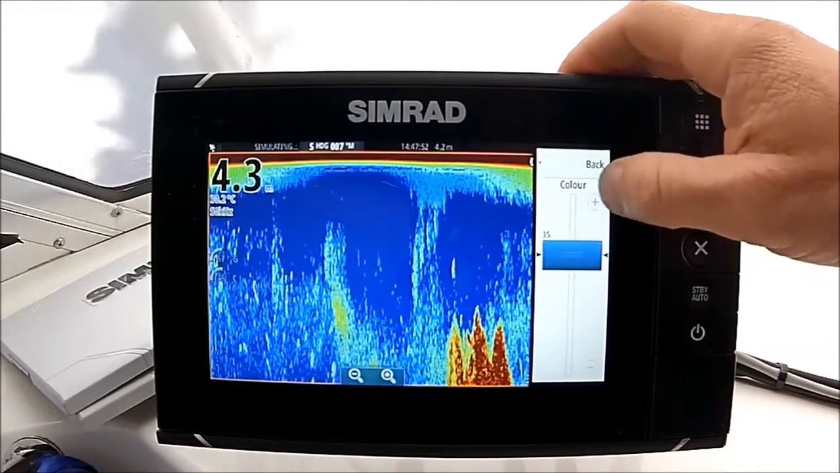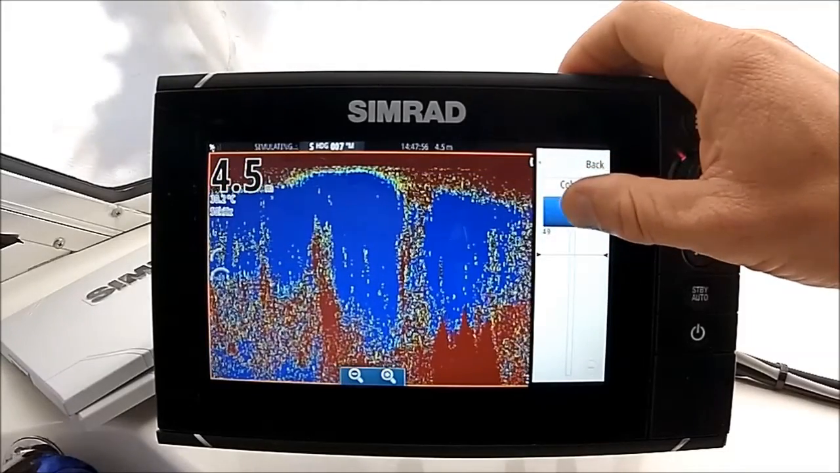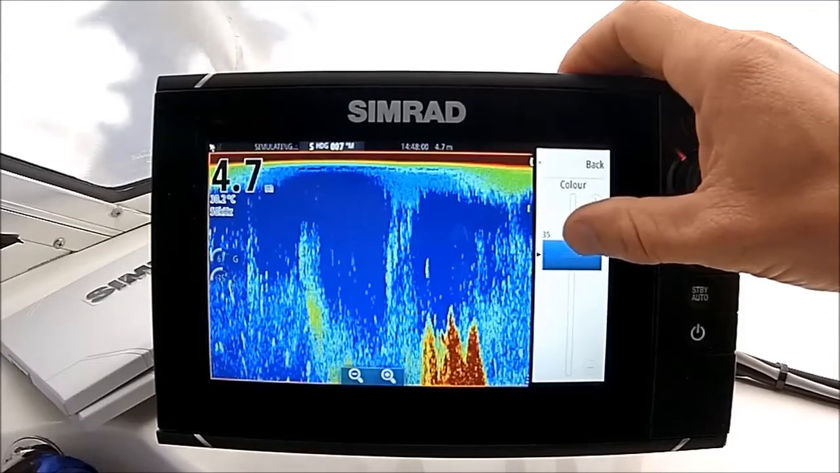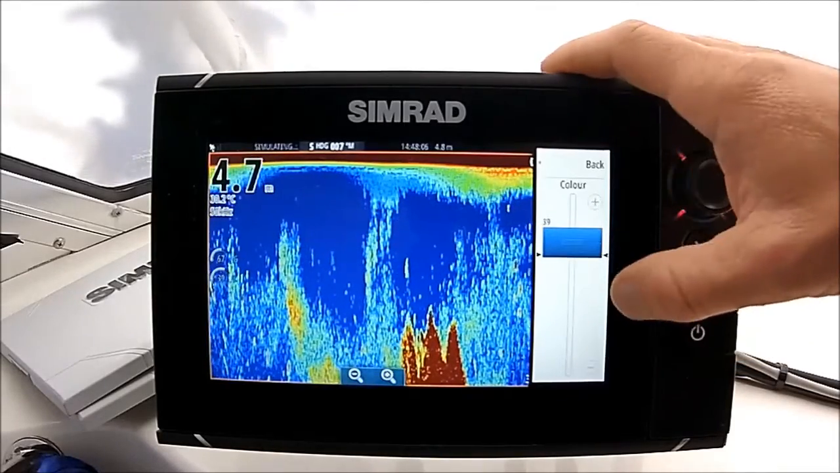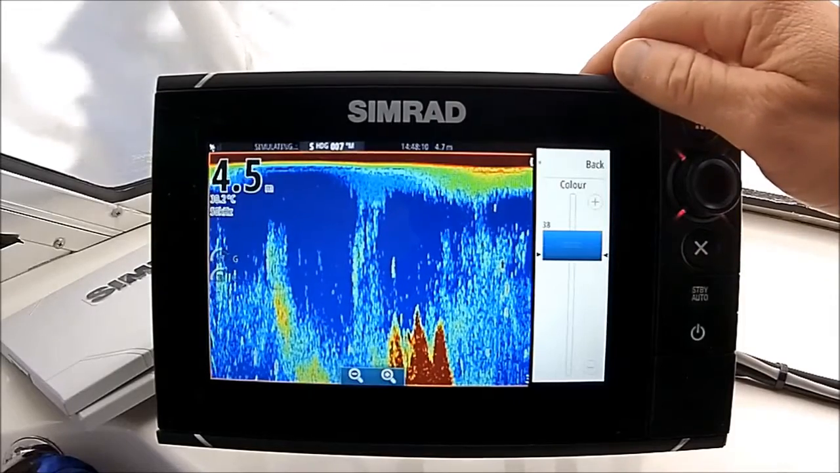Colour's another one. You can crank that right up, and you can see you start losing your detail by doing that. So just coming back down until you're getting nice soft edges and just enough colour there, oops, gone a bit far, somewhere like that's looking pretty good. Again, got to do this out on the water, guys.